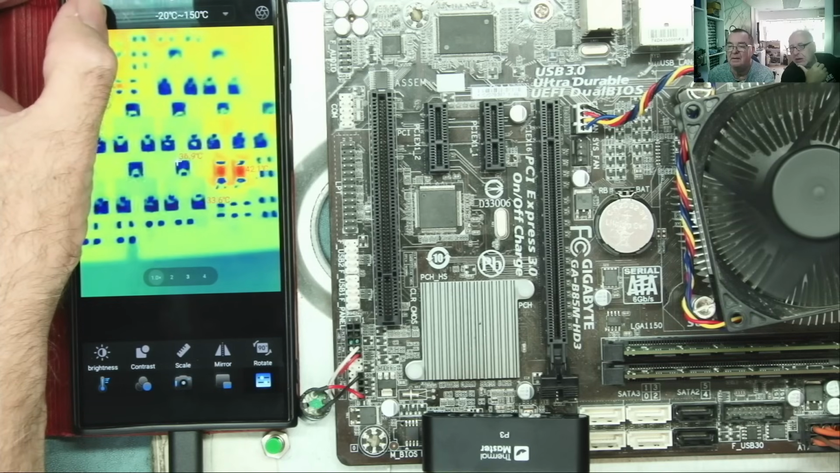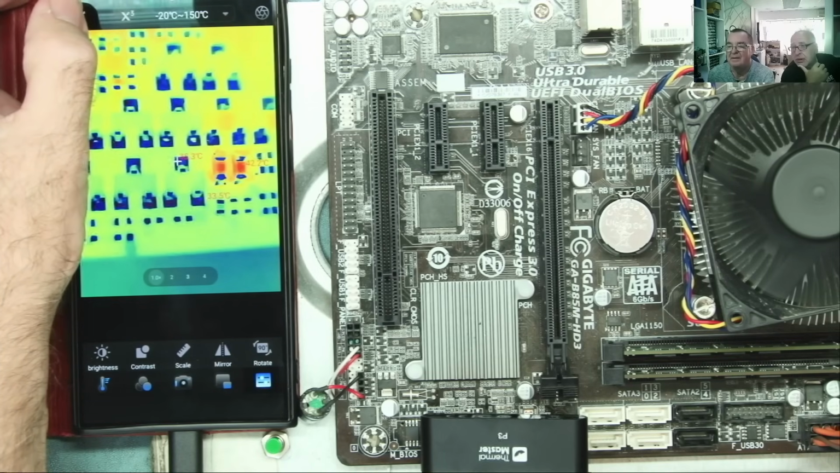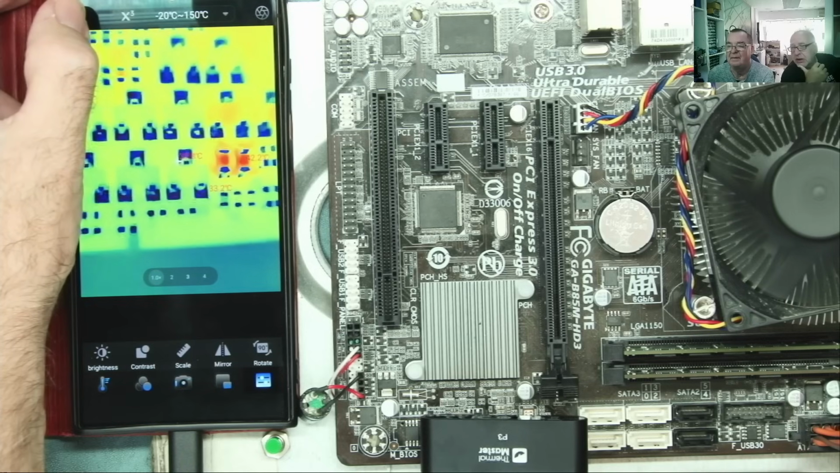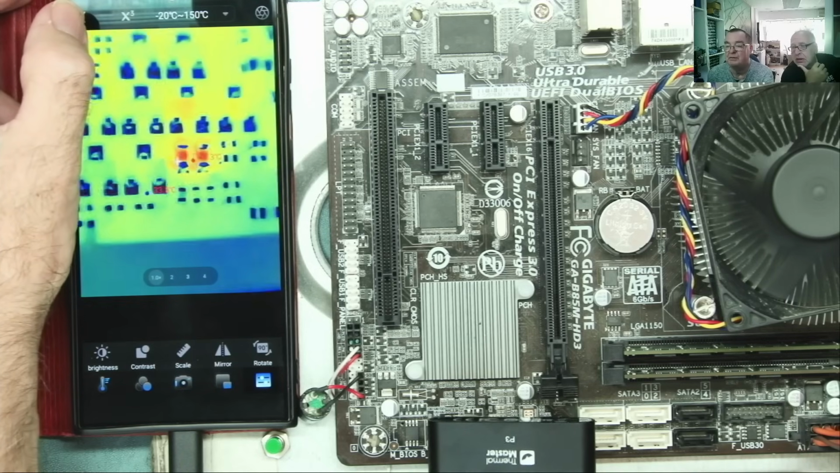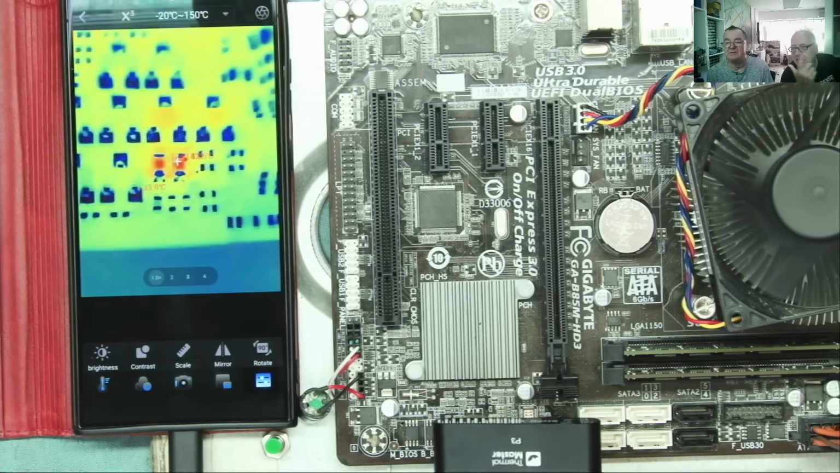Not really, but I'm fine with the frame rate. That is more the important thing for me here, because it looks like you have a really high frame rate there. Yep, 25 hertz frame rate. Cool, so smooth. But okay, guys, we'll say the jury is out.